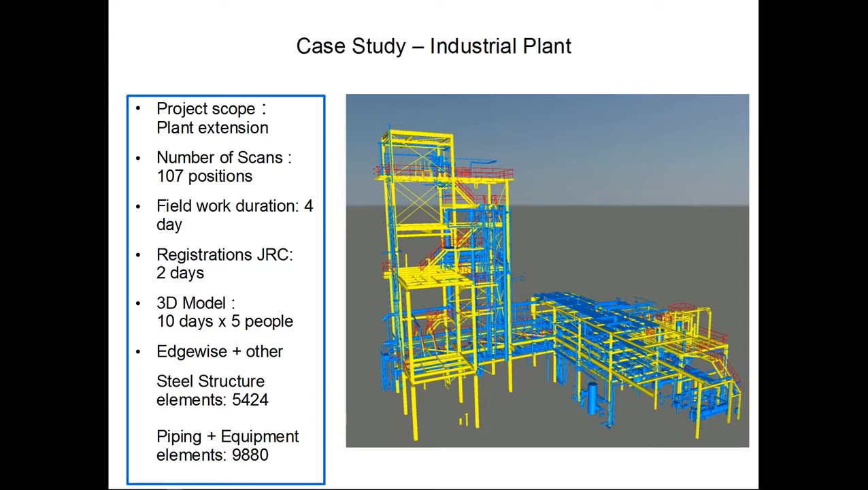So per total, we had around 15,000 elements for this project, and the clients always want us to deliver one day before they even release the purchase order.